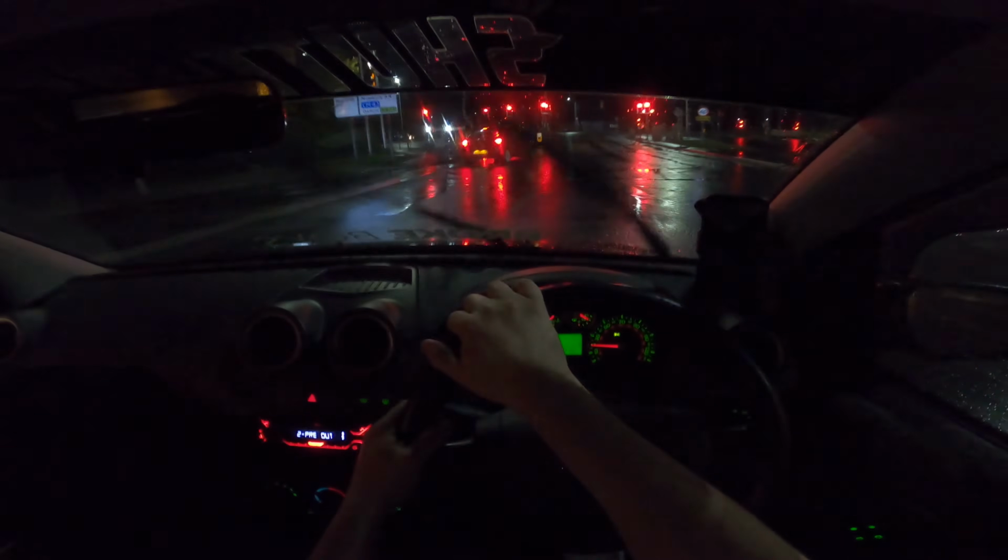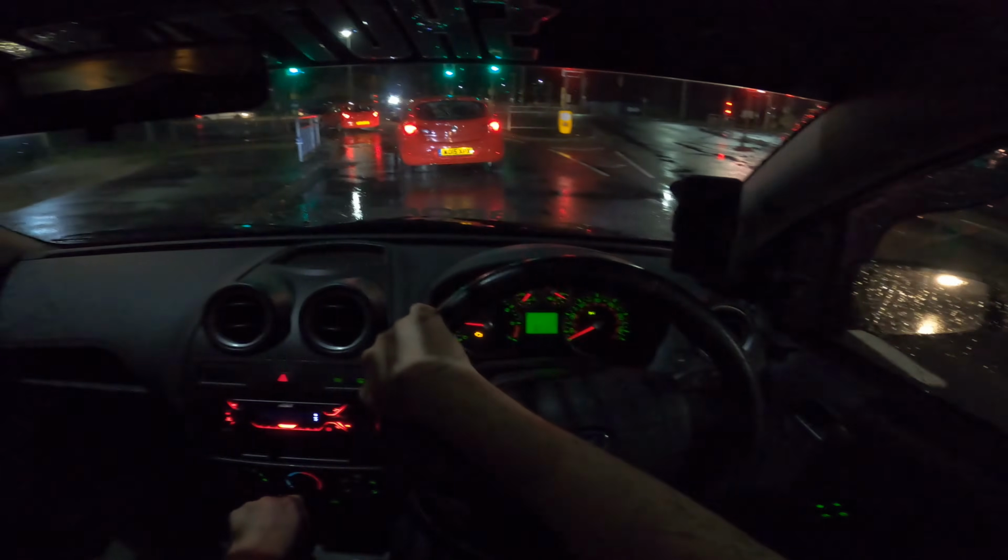So we want to go left, surely? Yes, we do. Okay. I don't really know how to get the country roads from where I am.